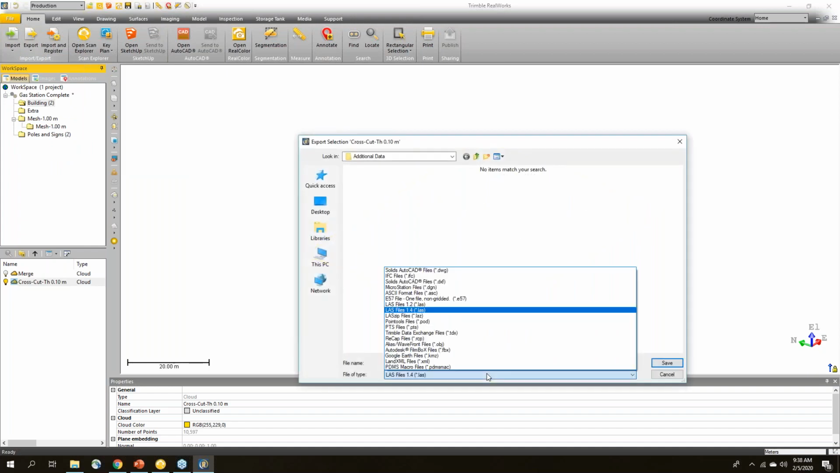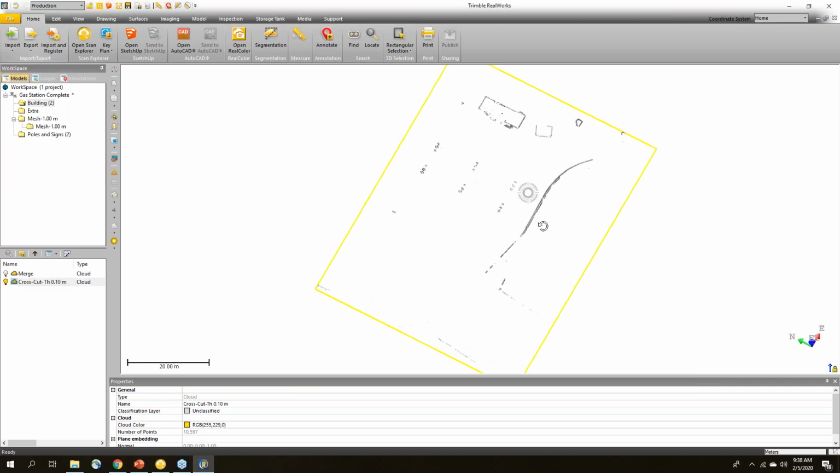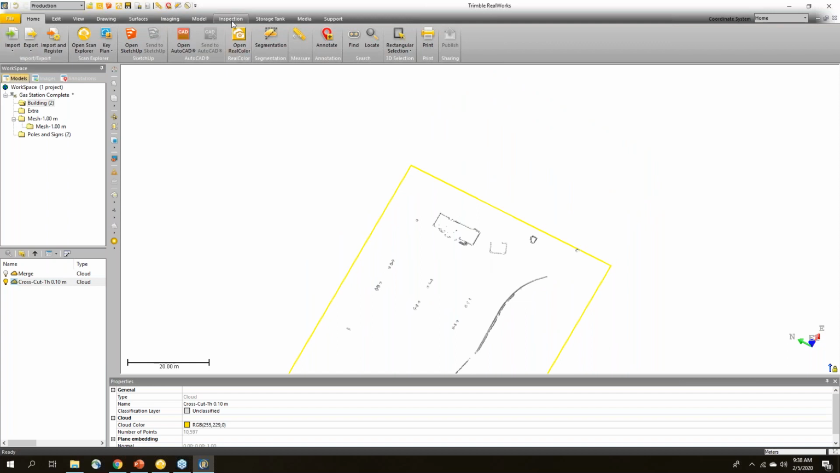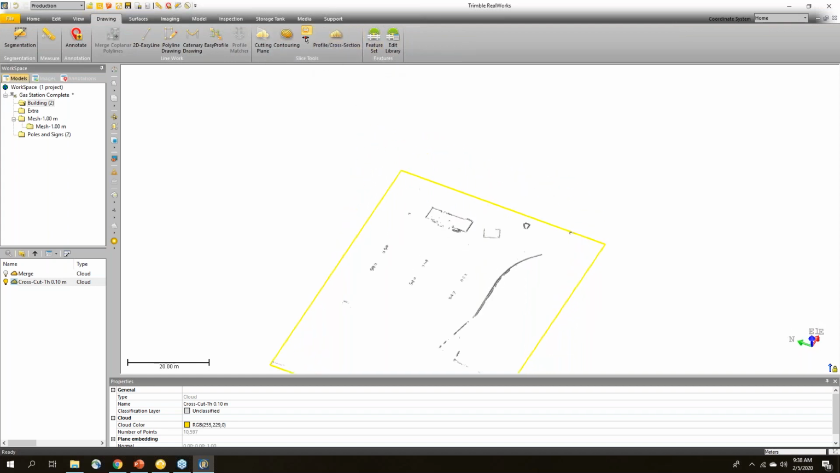to go to a different file format, probably taking it into Autodesk or Bentley or something like that. So I'd probably use that POD or that E57 to export that out. And then you can do your drawing in there. If you wanted to, you could also do drawing right inside of Trimble RealWorks using the polyline drawing tools.